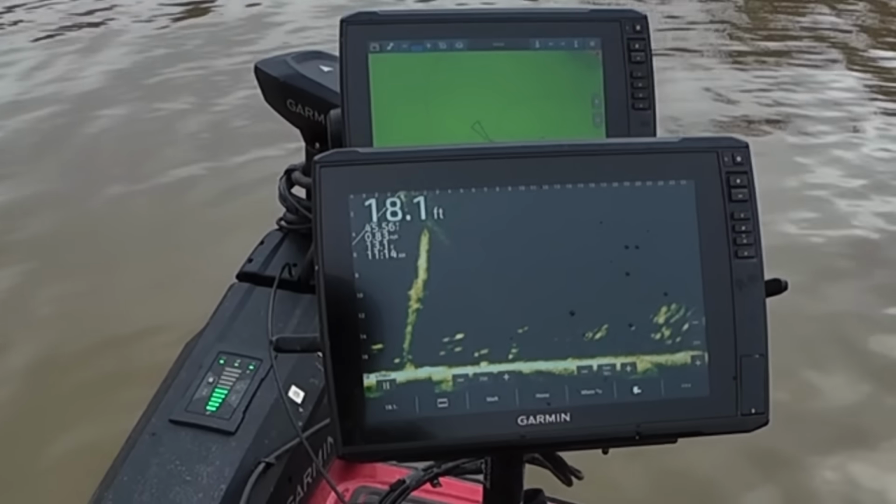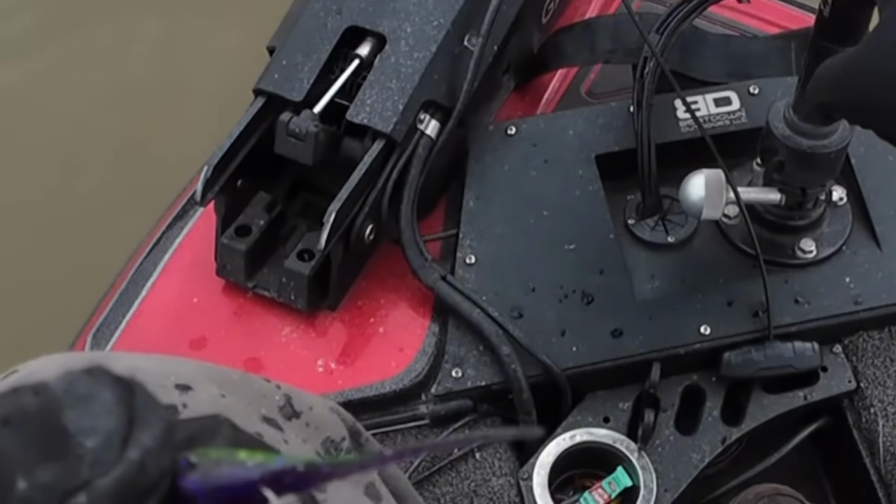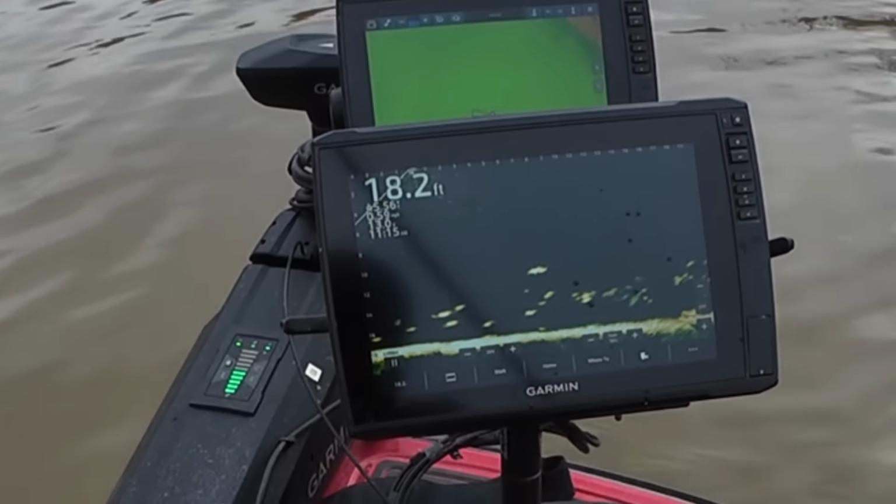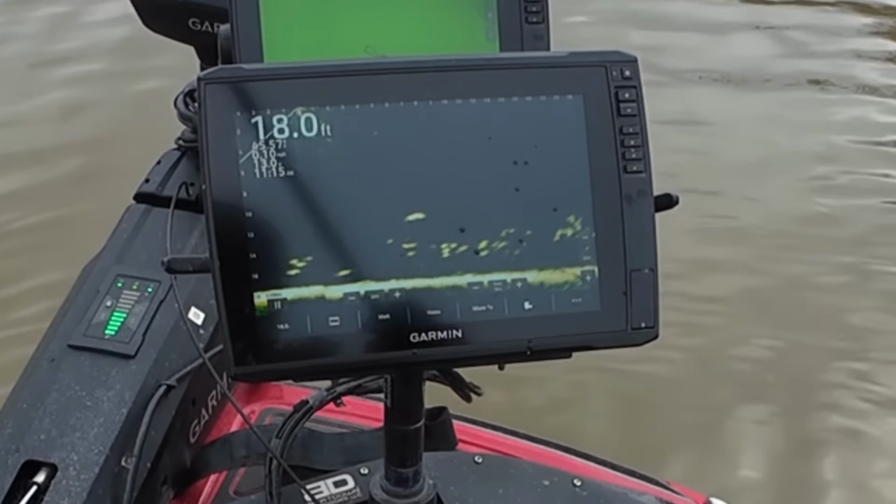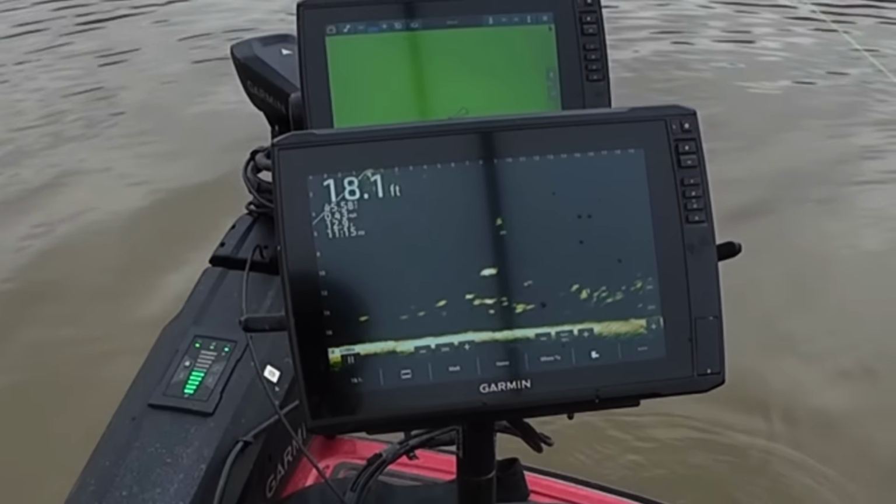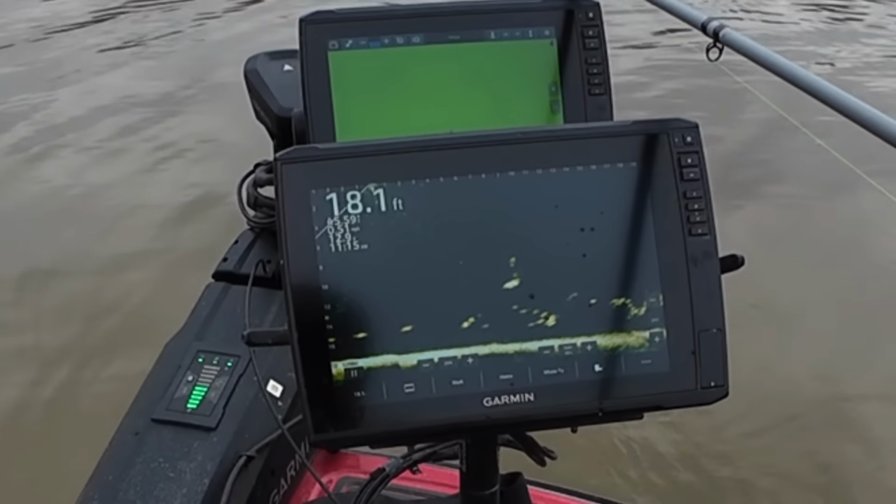Okay, we're gonna go out here to this suspended fish. Looks like a pretty good fish right here. So he's suspended about 10 foot deep. Off to my left, head's on the left side. Looking nice and pretty, looks like a football. Let's go down and see if he's hungry. Jig coming into the screen here, coming down. I'm gonna drift it over his back.